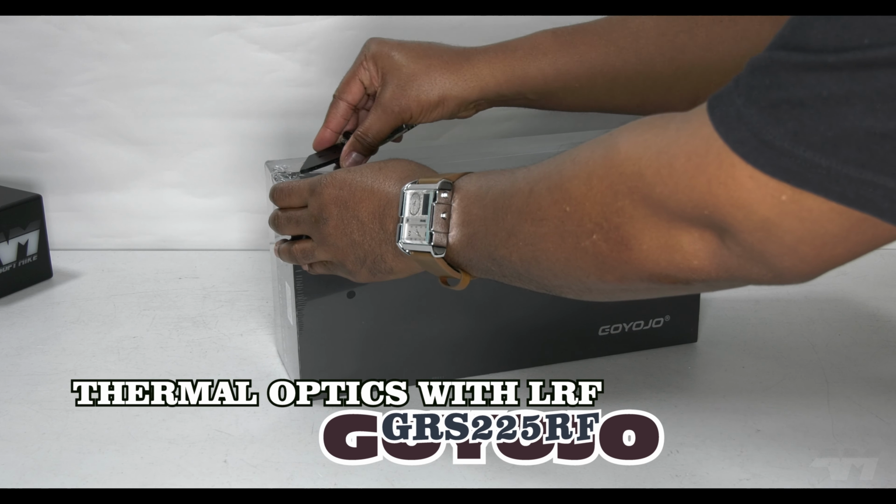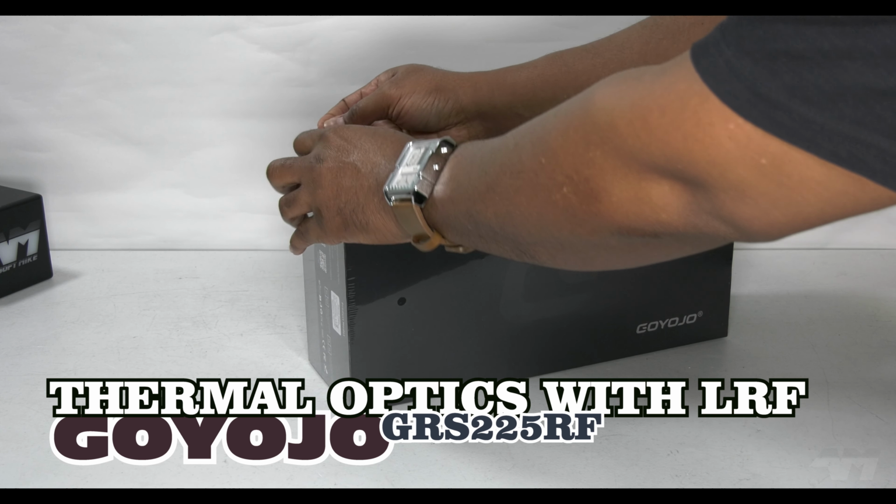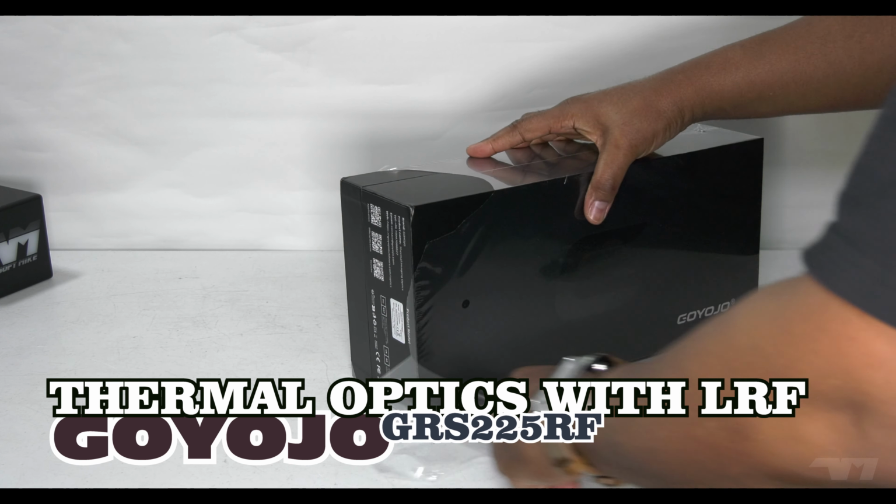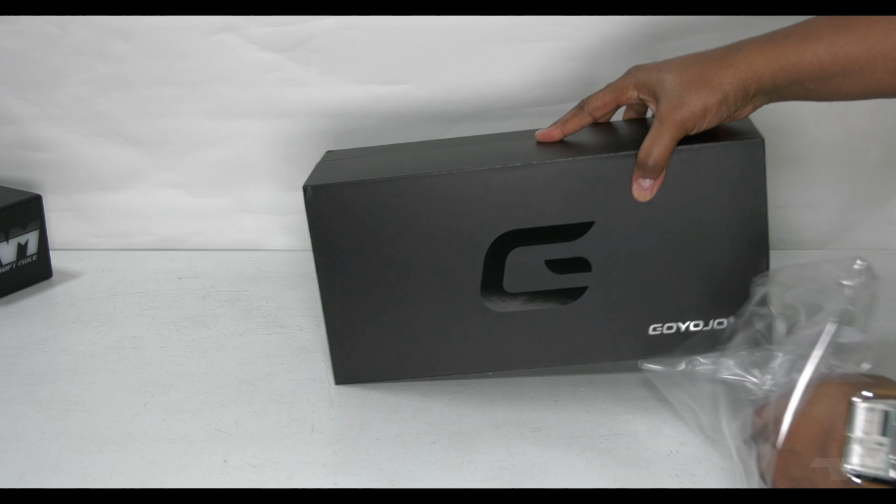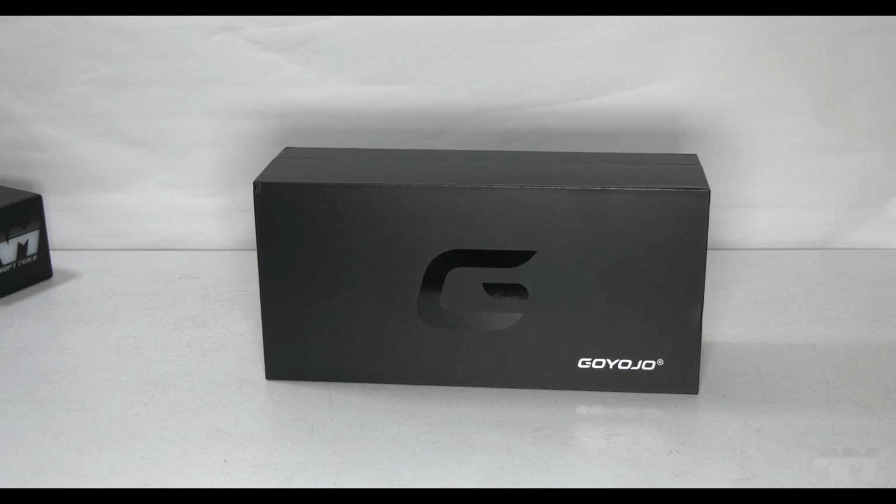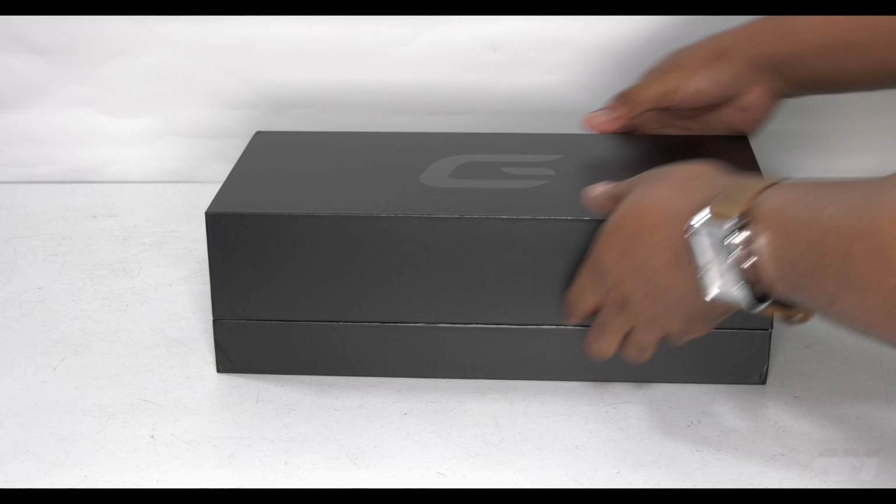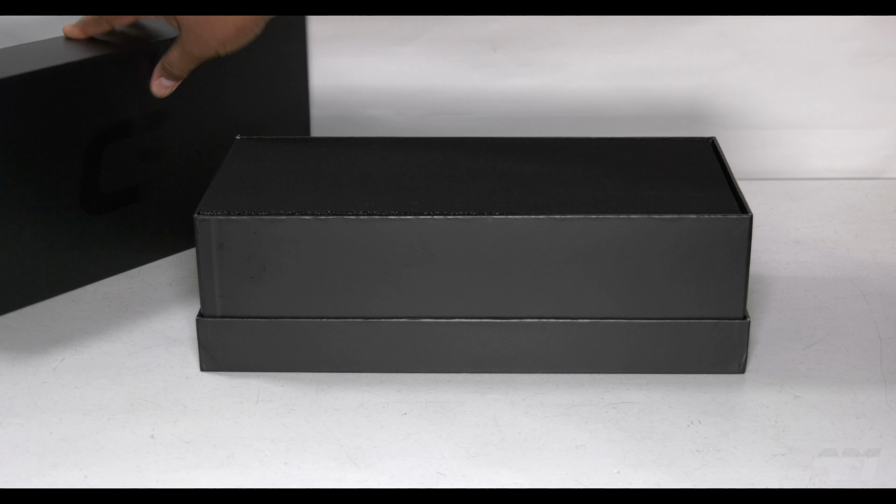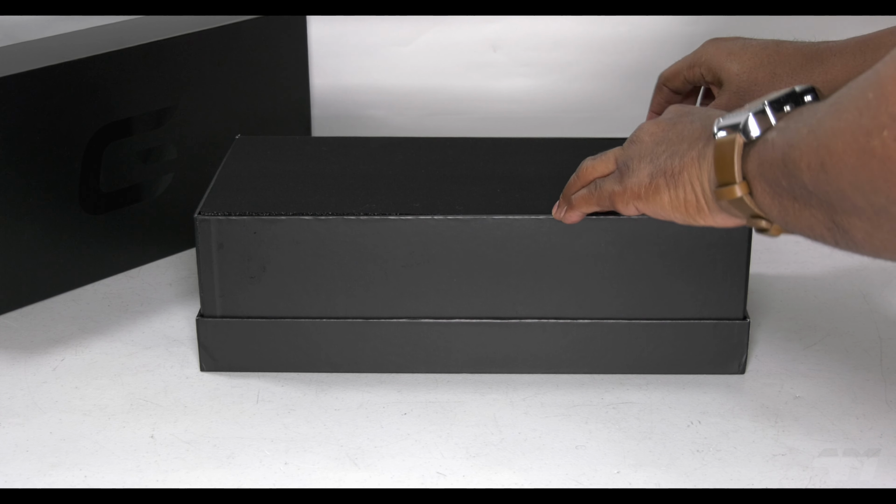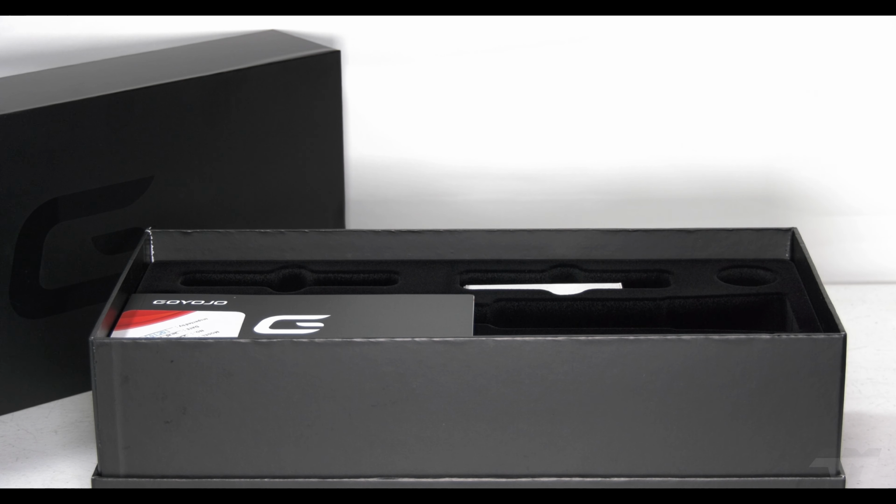This is the GOYOJO GRS225RF thermal optics. Initially I was not sure if GOYOJO was aware that the average airsofter would never buy this because of the cost. But then I looked up the average price of a thermal optics scope and damn! Now I see why this is not that expensive in comparison.